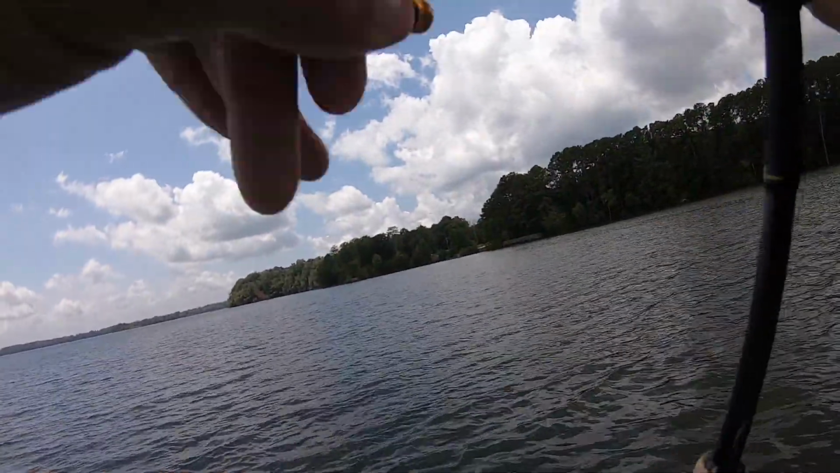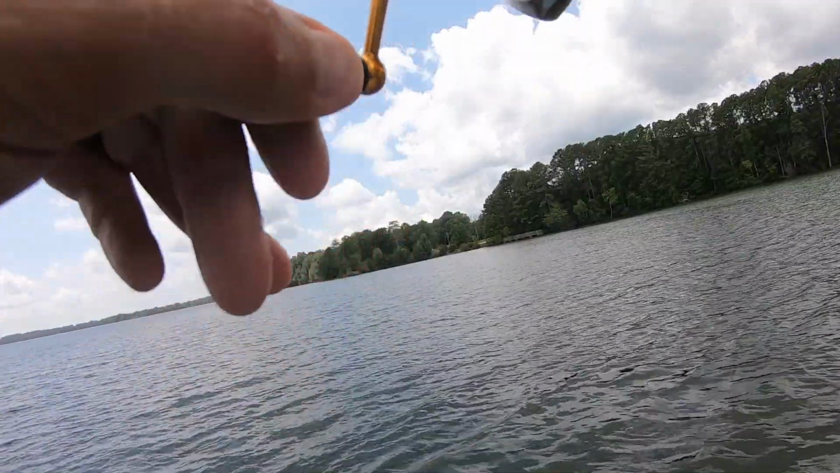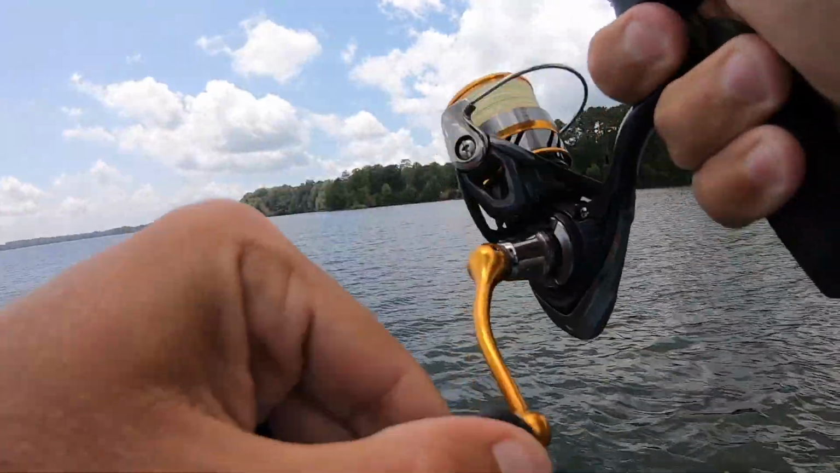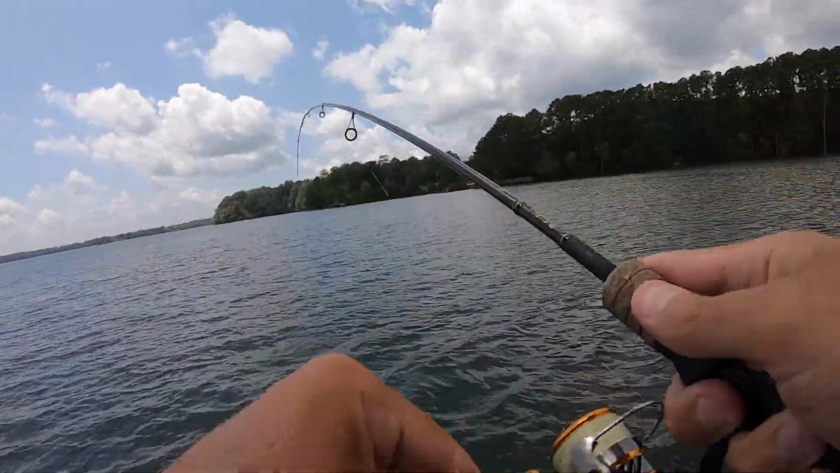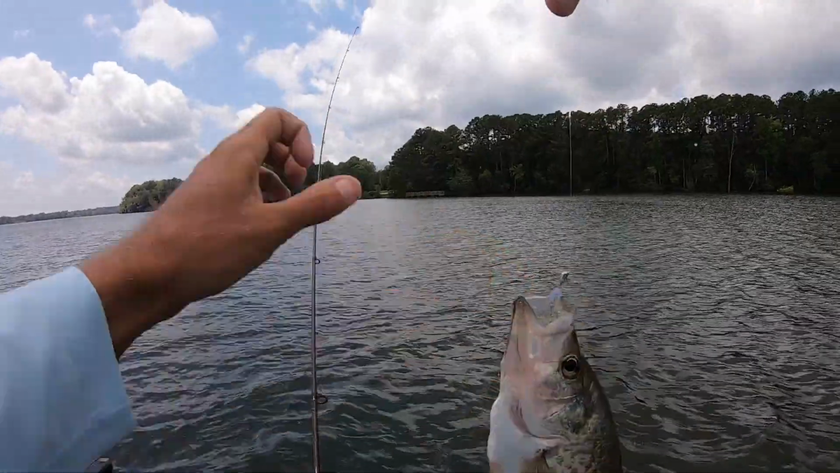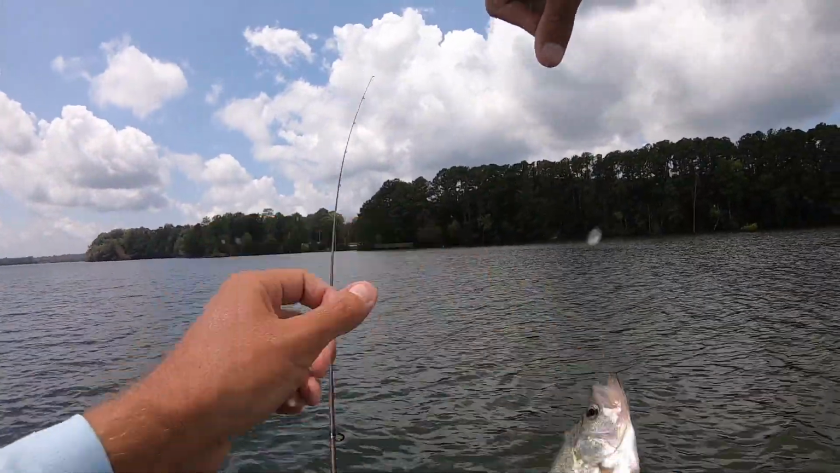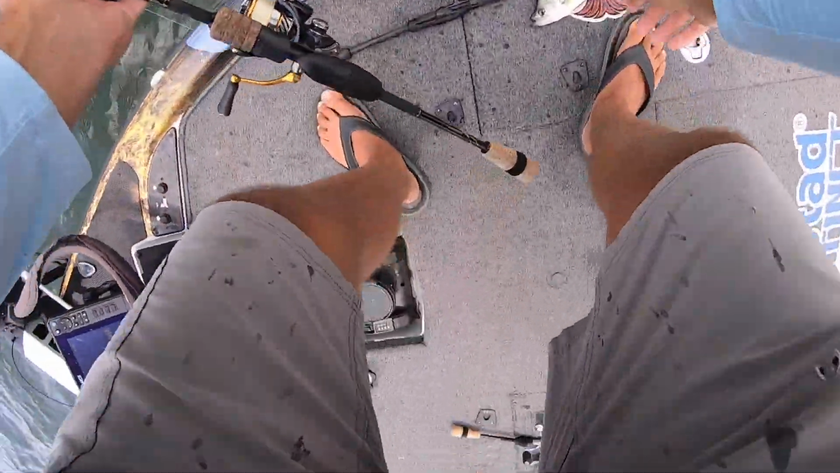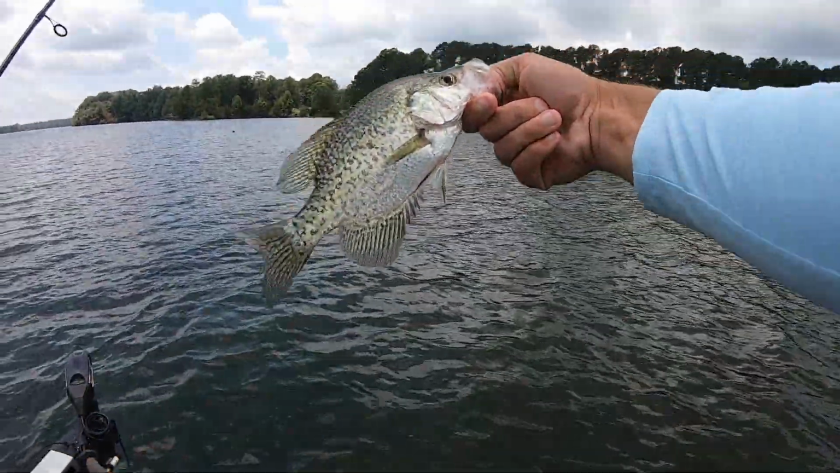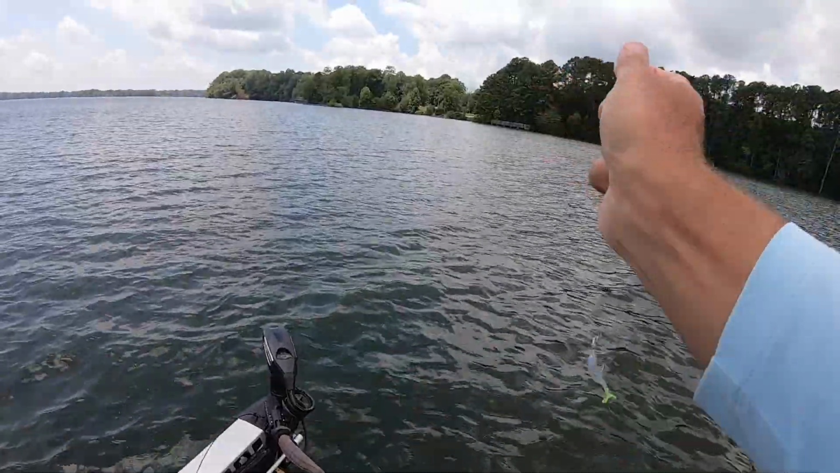There we go. That hit it as soon as it got down there. Another decent crappie. Black nose there, he'd probably be just short. He's probably 9.5 inches. I don't know why they keep falling off like that quick. Let's get back in there while they're biting.